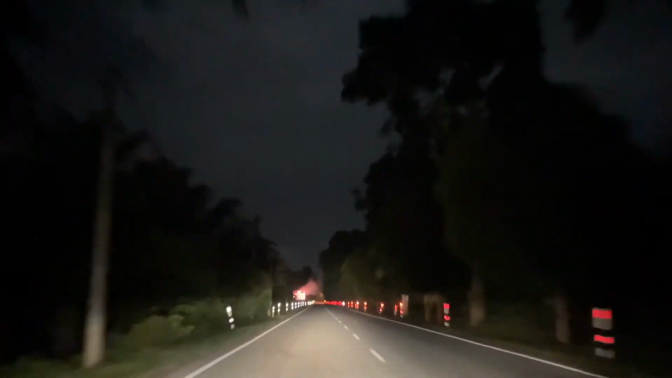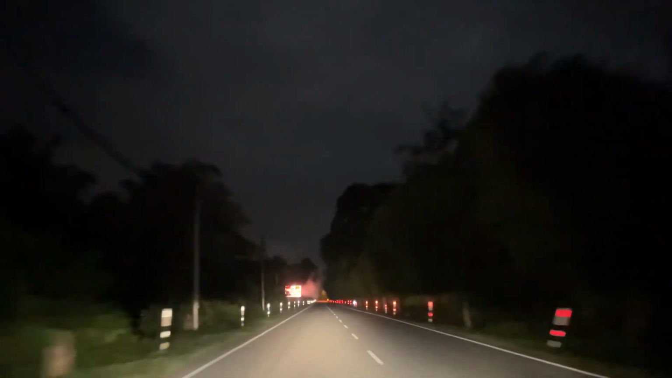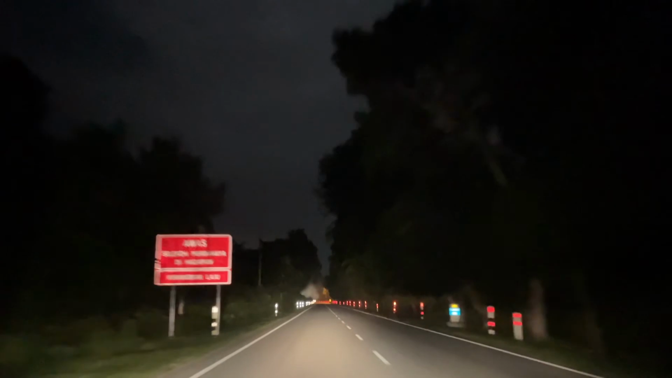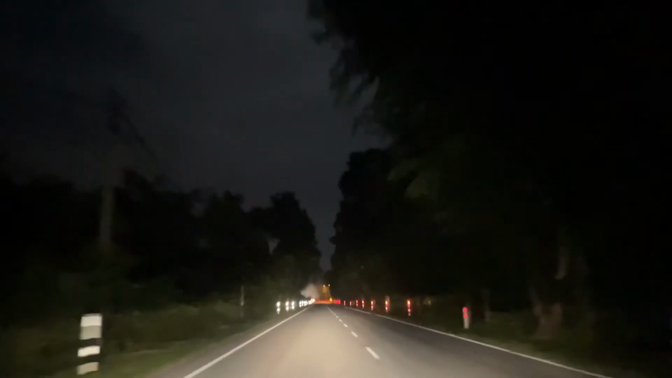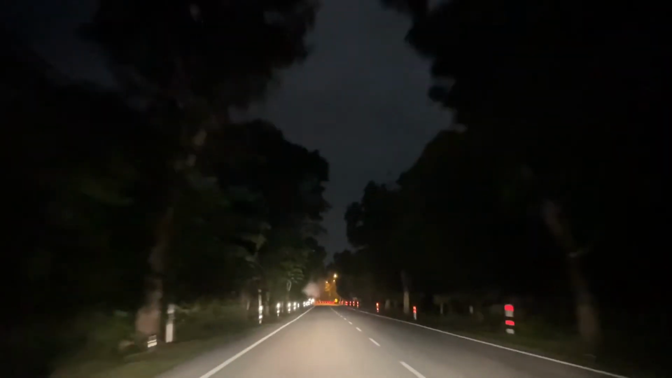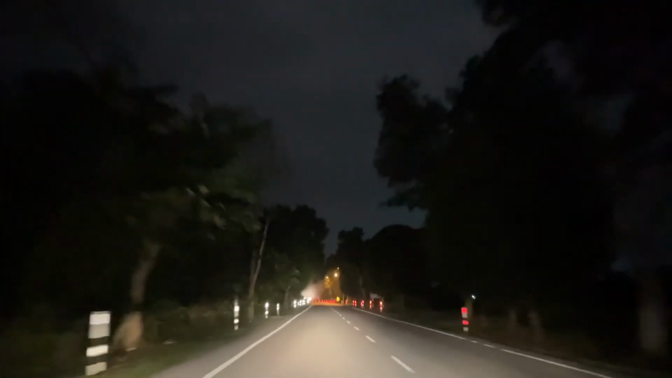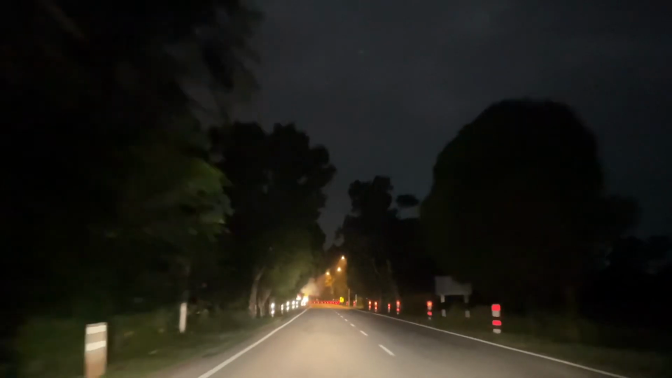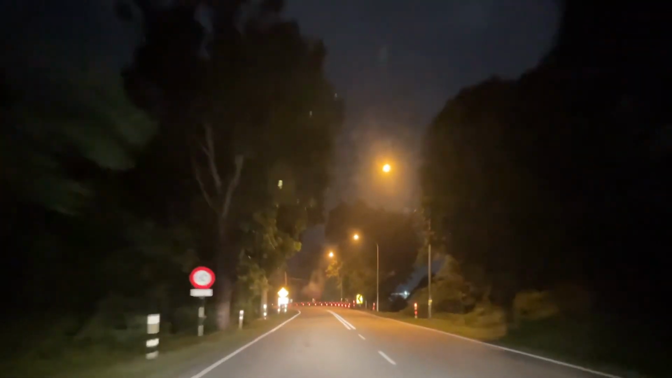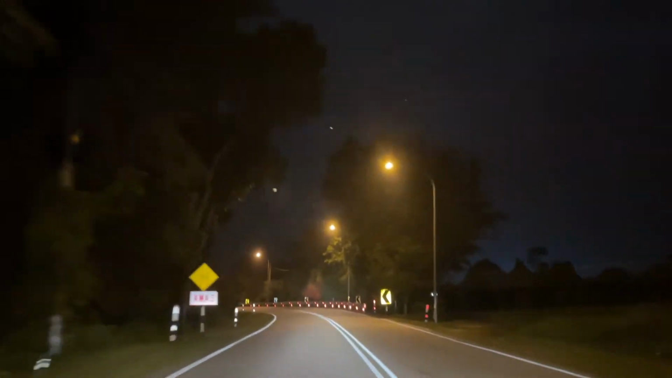There used to be quite a bit of wildlife on this road. A lot of reptiles, monkeys for sure. It used to be that you can sight a wild boar every now and then, but I haven't seen one for a long time.